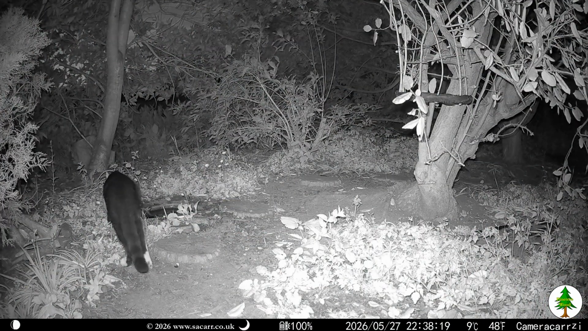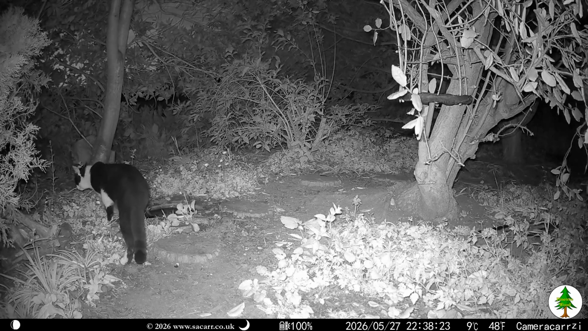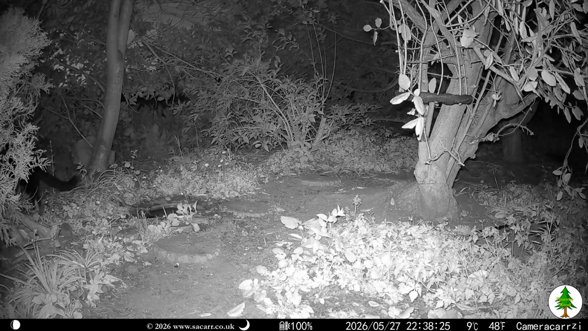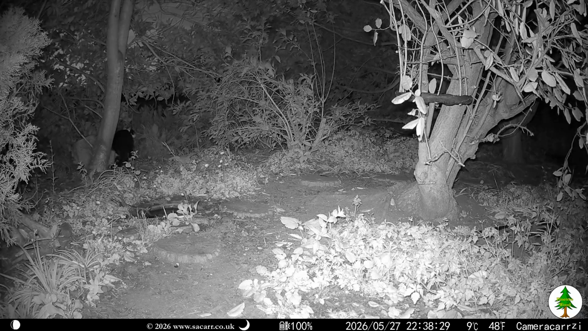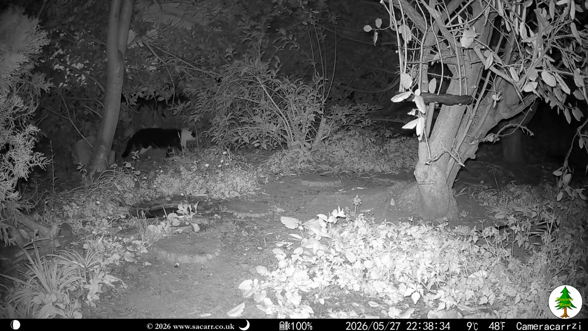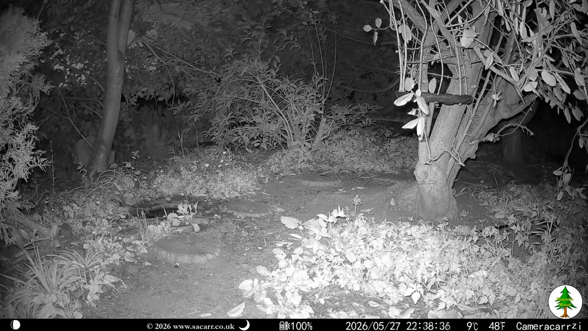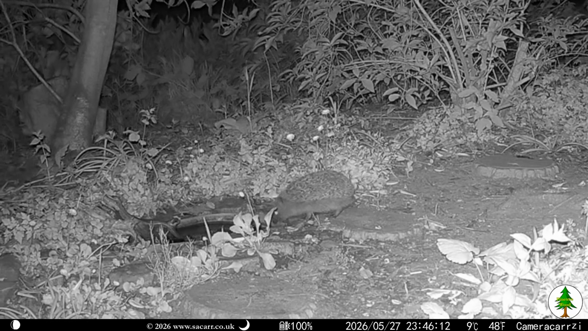Late evening on the 27th, Tuxedo the cat made a brief appearance. A little over an hour later, Cherry the hedgehog came to the pond for a drink.